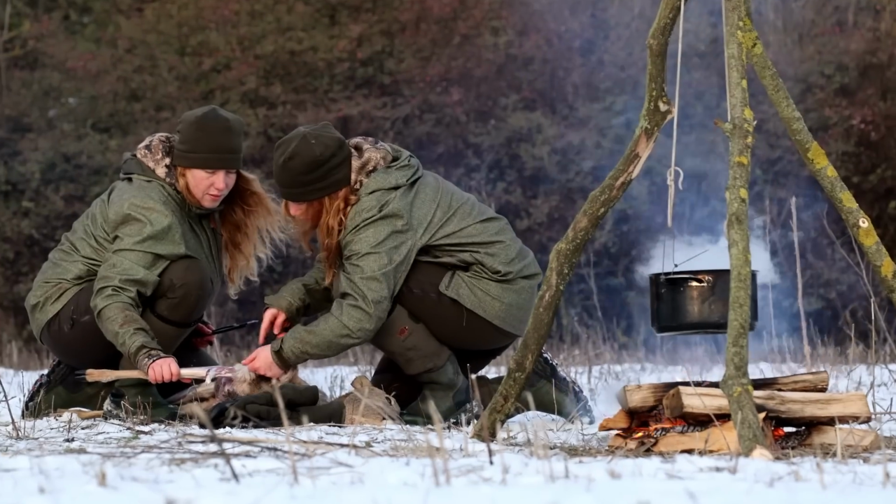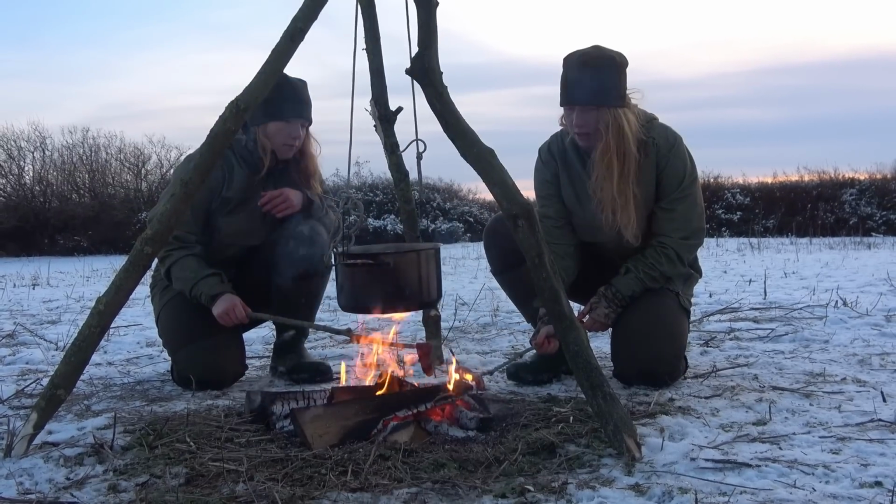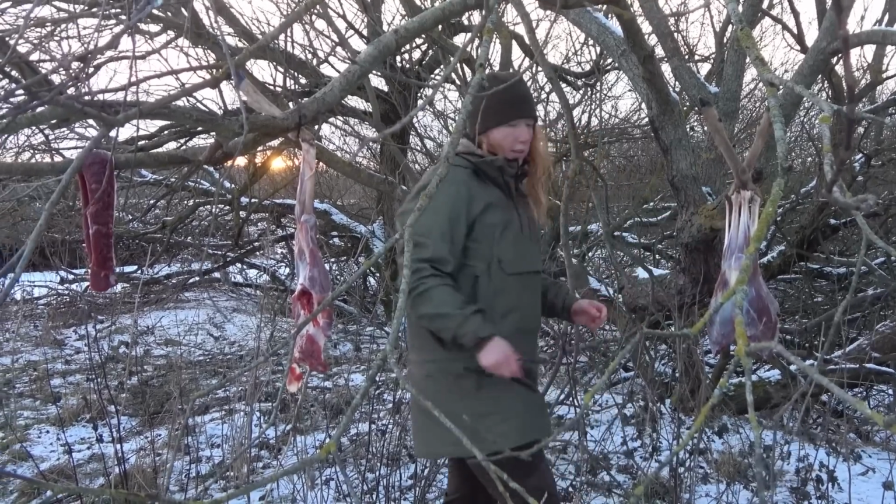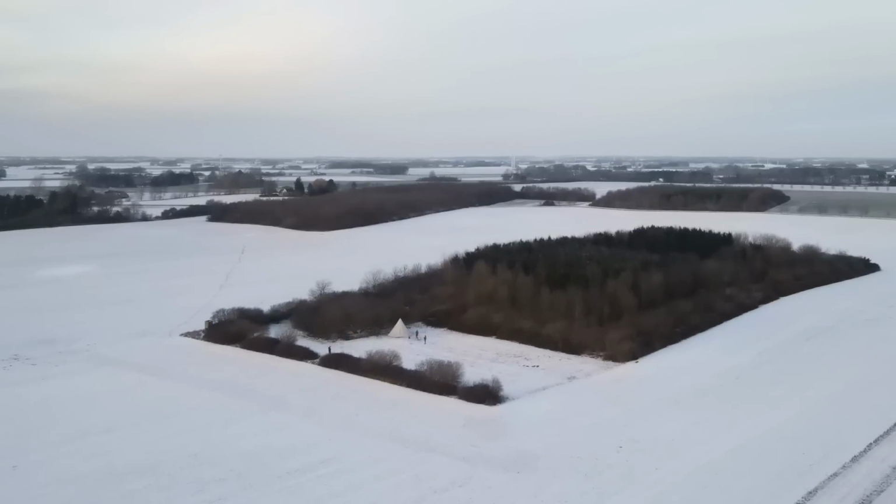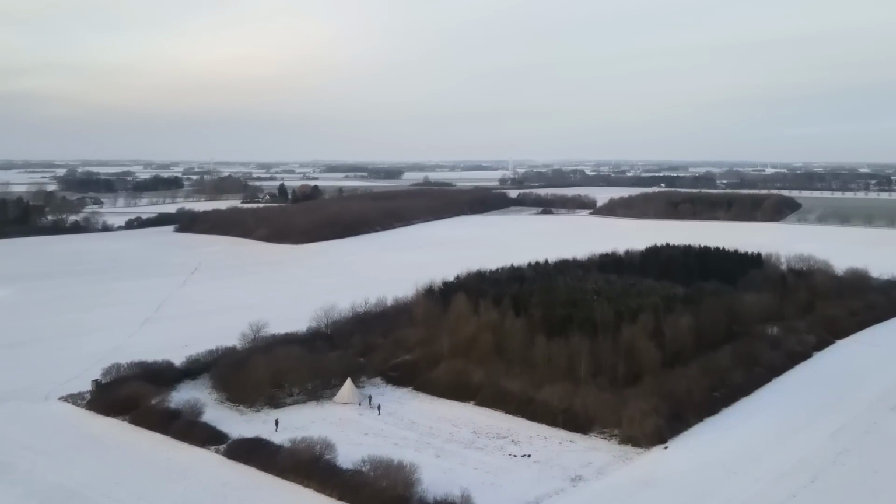We were so close to getting a sika deer on the stalk, but we didn't succeed with that. But it has been a great day, and we are now in camp having a coffee, preparing the meat. Some of it will go over the fire in a few minutes, and then we'll have a little steak before I leave the camp and hunt and hike. They can stay here in their own environment. That was all for today.